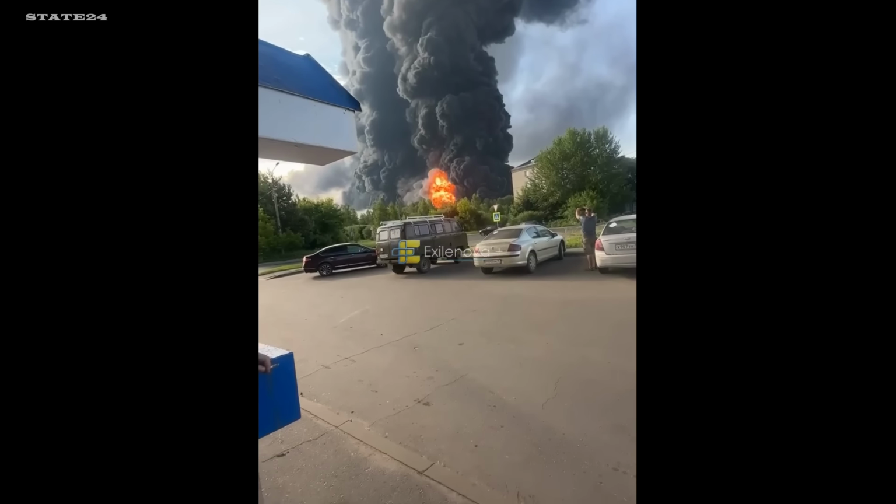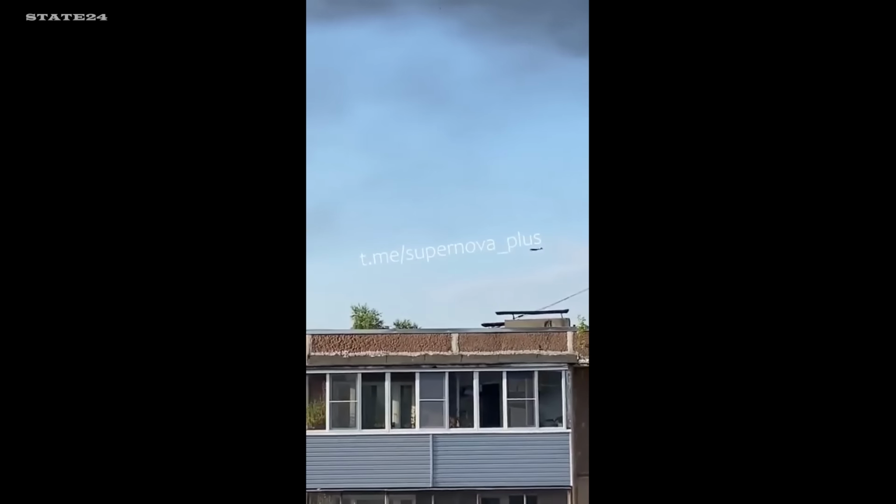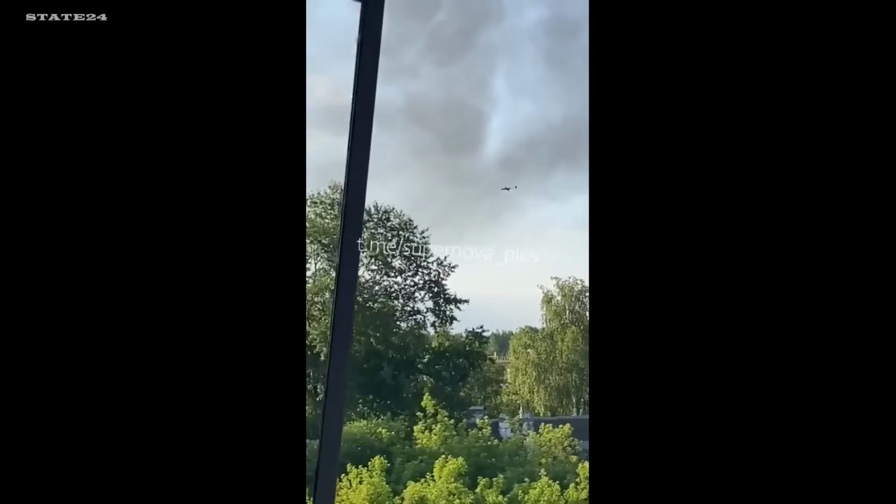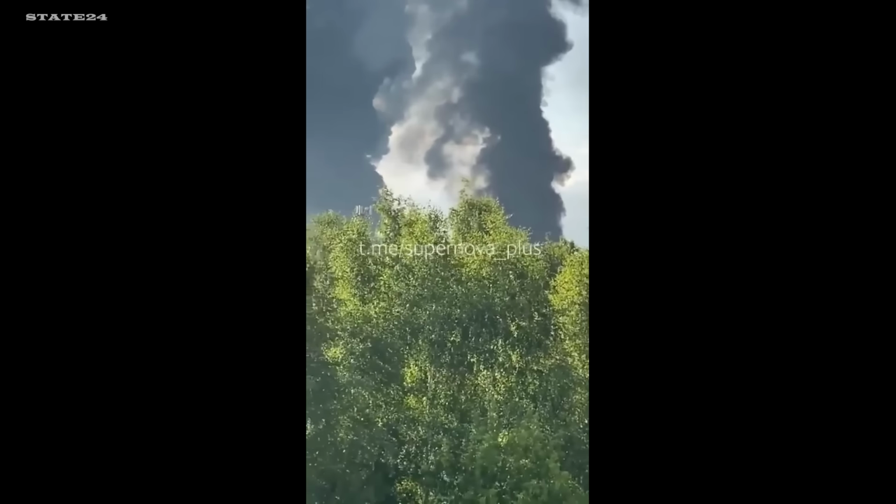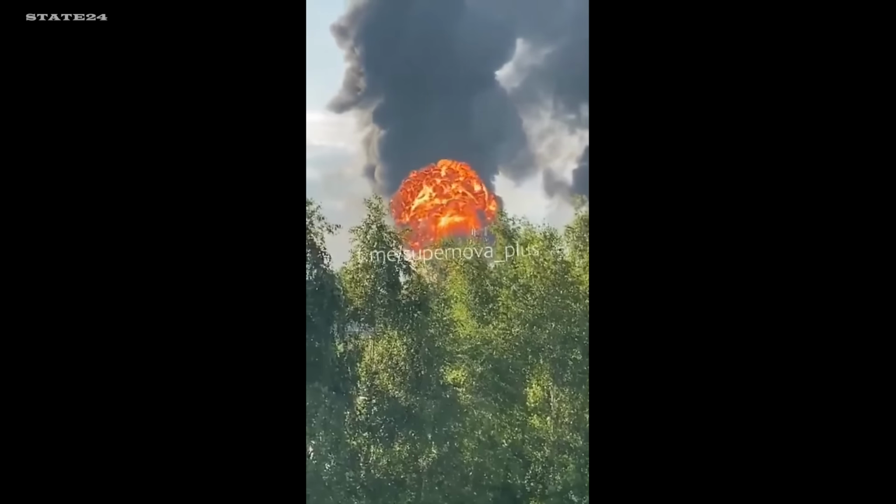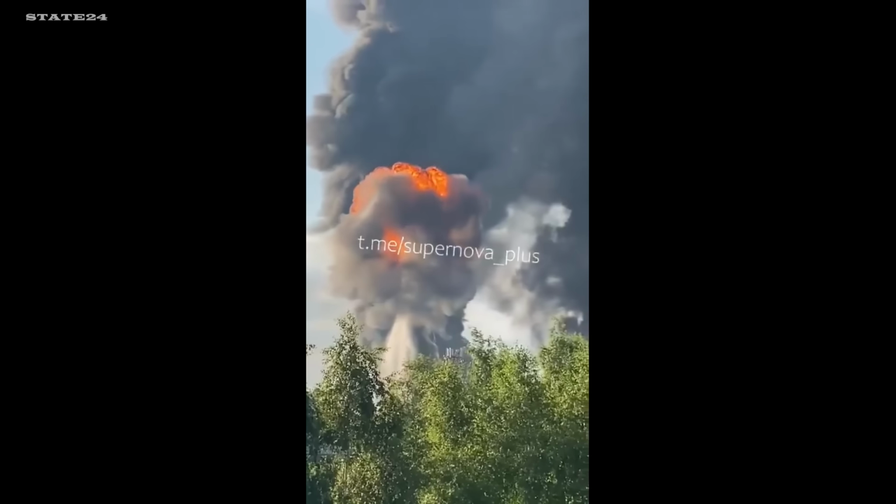A Ukrainian Lyuty drone over Rybinsk, Yaroslavl Oblast, deep inside Russia. Russian civilians filming from the street. Small arms fire audible, that's their air defense. Pistols and rifles against a drone. Watch. Oil depot. Gone. Hundreds of kilometers from the front line, and Ukraine just reached it.